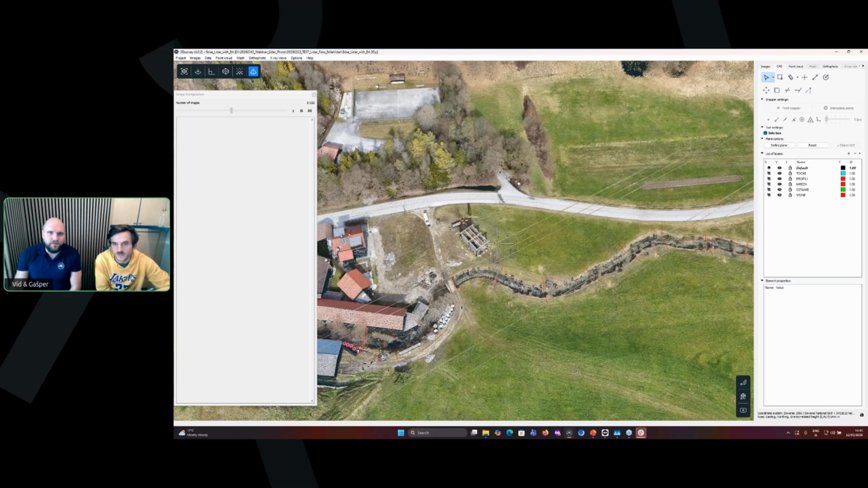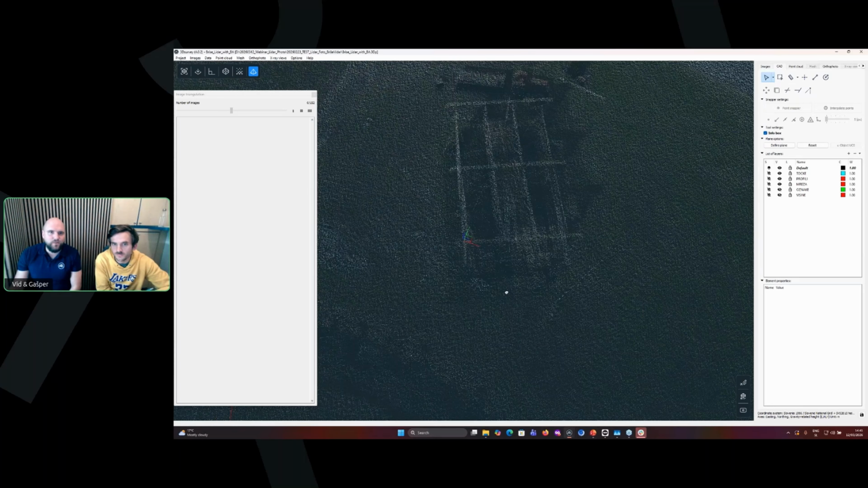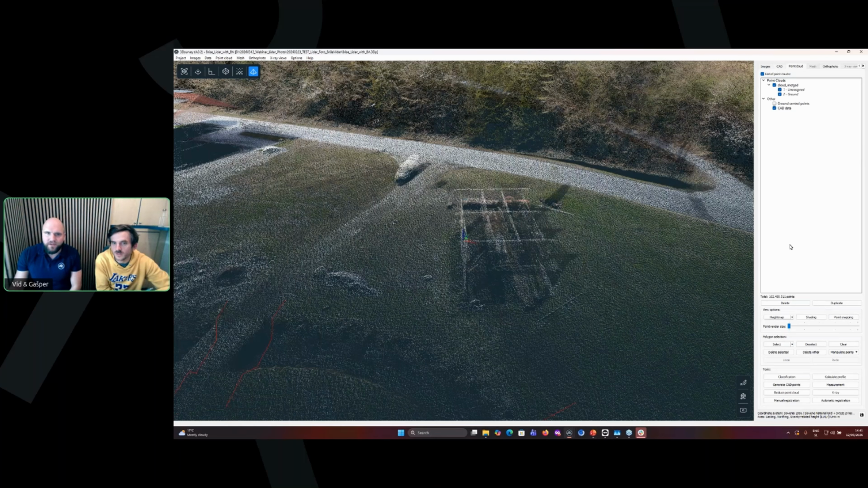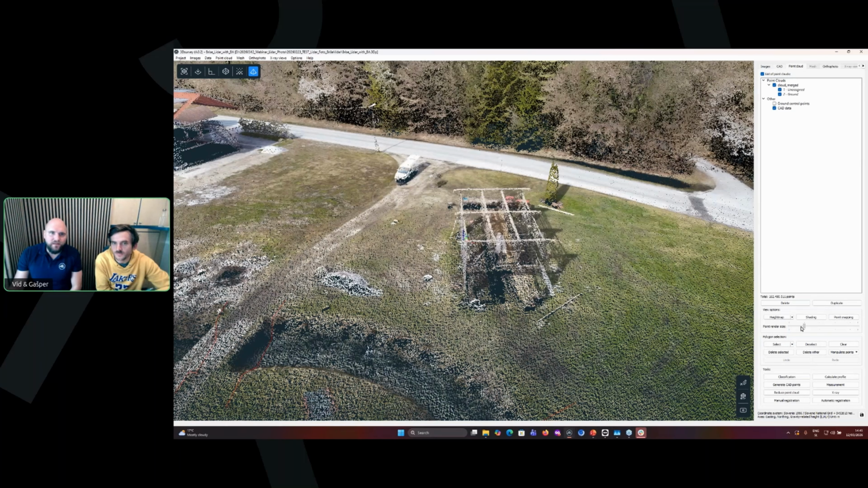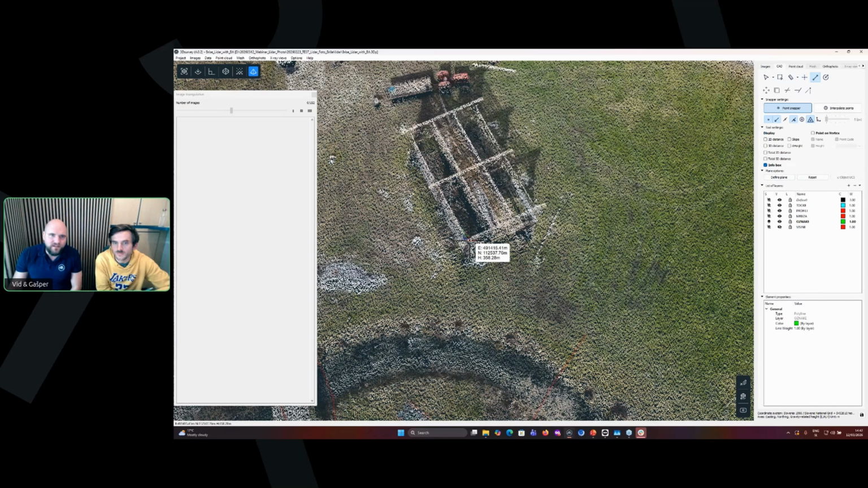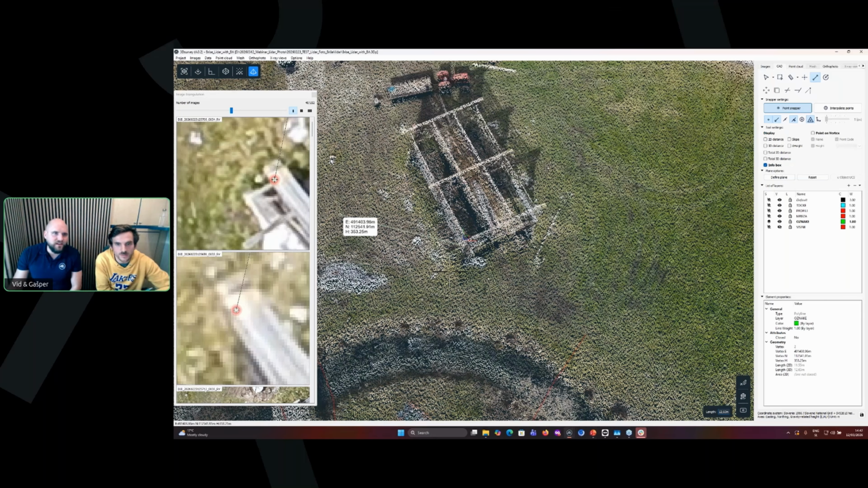If I come in here, this wooden structure was being taken apart while we were mapping. And if I go to CAD with this layer, for example, and start drawing here, we get the photo position of where we click, and I can then improve my point position.